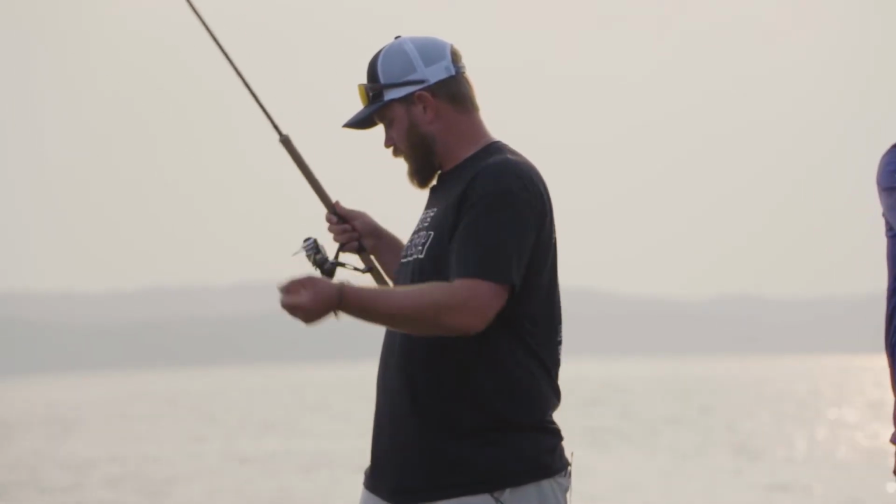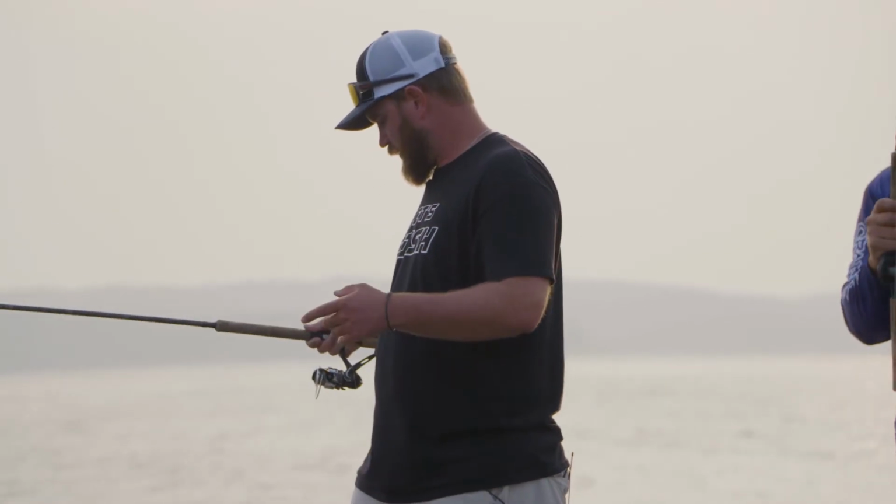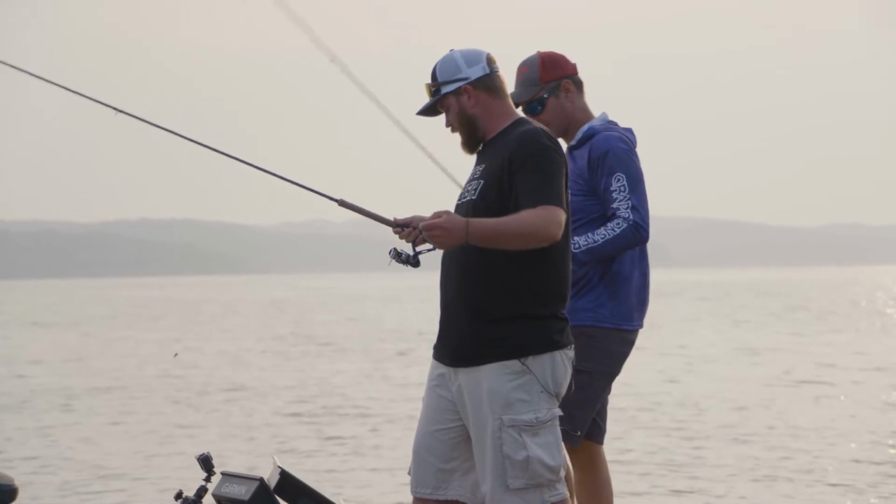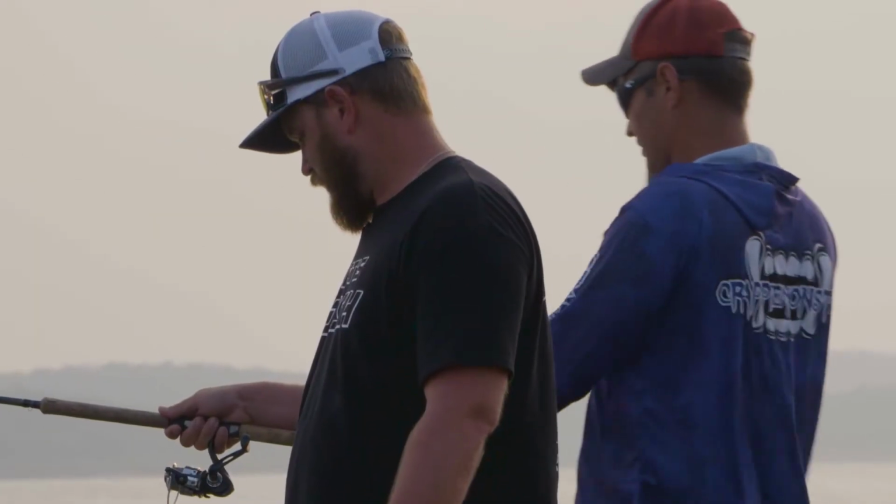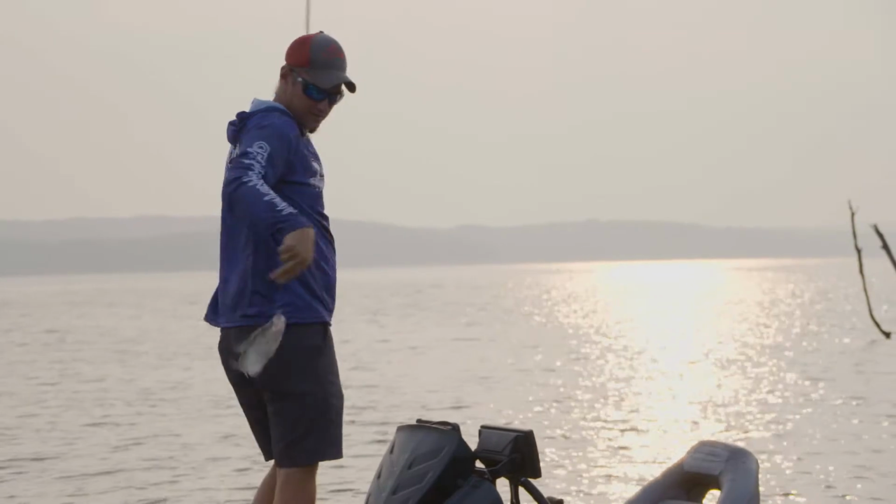Hopefully we can get some of these old big boys to bite here, or big girls more than likely. I bet we get some of them big ones to bite eventually. Hopefully they bite a little better than what they've been biting. There you go, like that little jig. They're liking that little bait, aren't they?